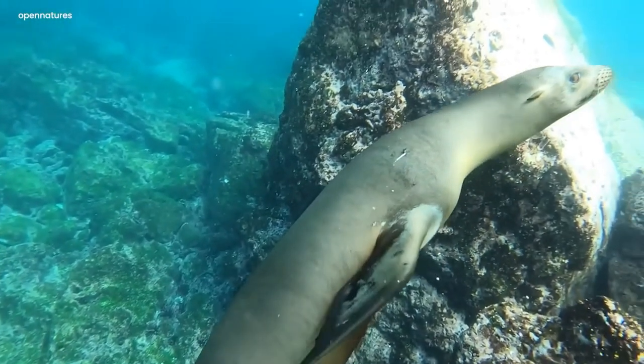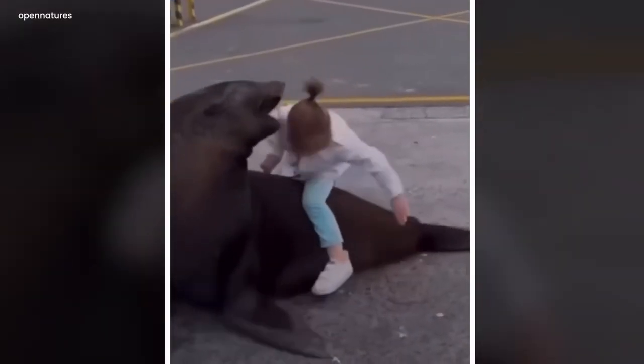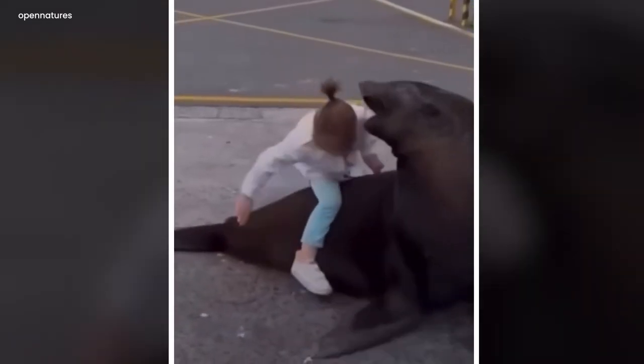But soon, things took a vicious turn. The seal suddenly snapped back at the poor child, frightening her for the rest of her life. Though the parents were quick enough to pull back their child, this video provides evidence for the untamed nature of these animals, and they can be harmful if left unobserved.